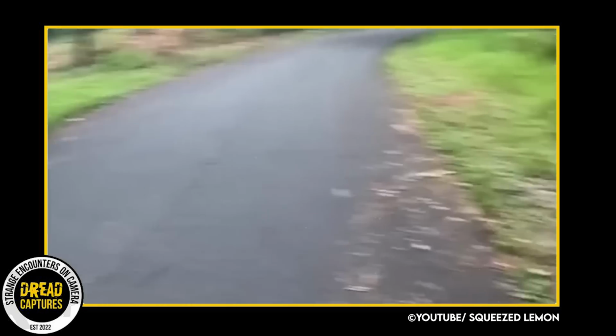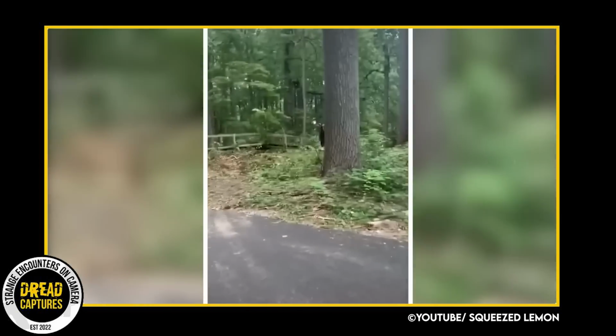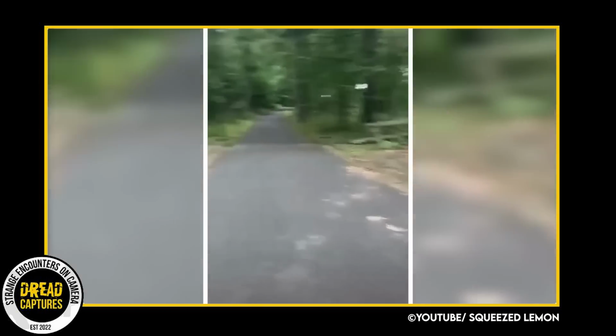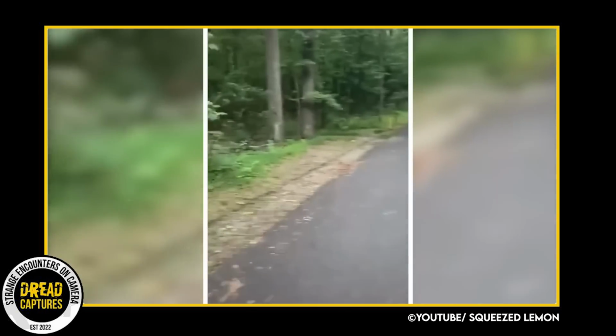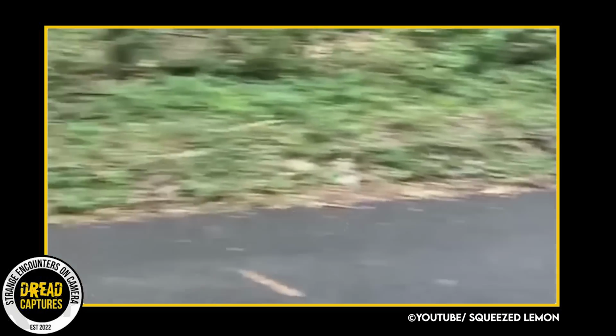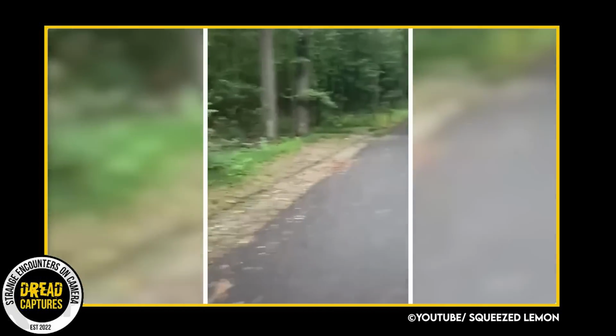Let's set the scene. Imagine driving through a dense forest with only the sound of chirping birds and rustling leaves filling the air. Suddenly, you hear a strange noise that sends chills down your spine. You're curious, so you decide to investigate. First mistake. Well, that's exactly what some brave souls did when they heard something unsettling while passing through the woods.